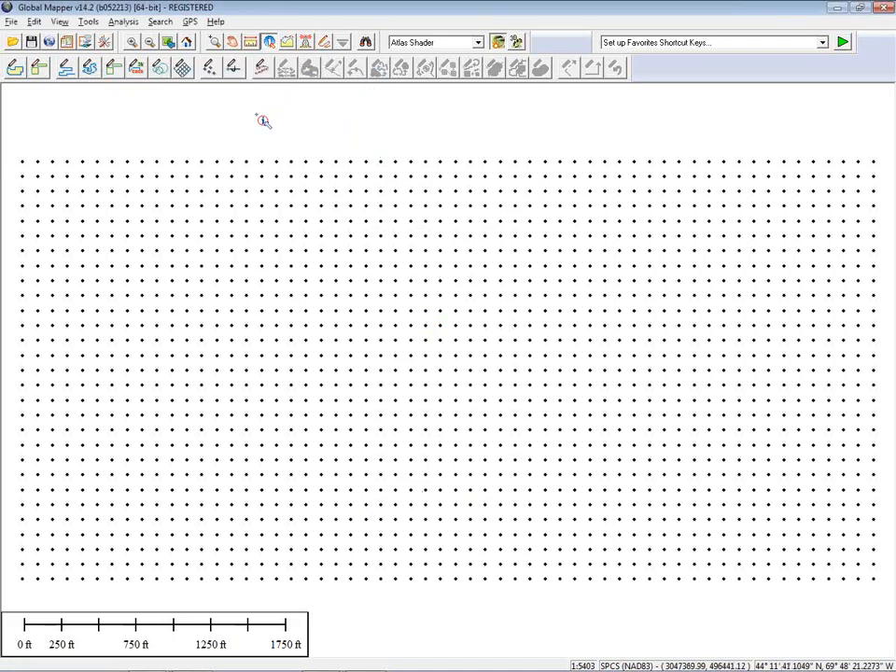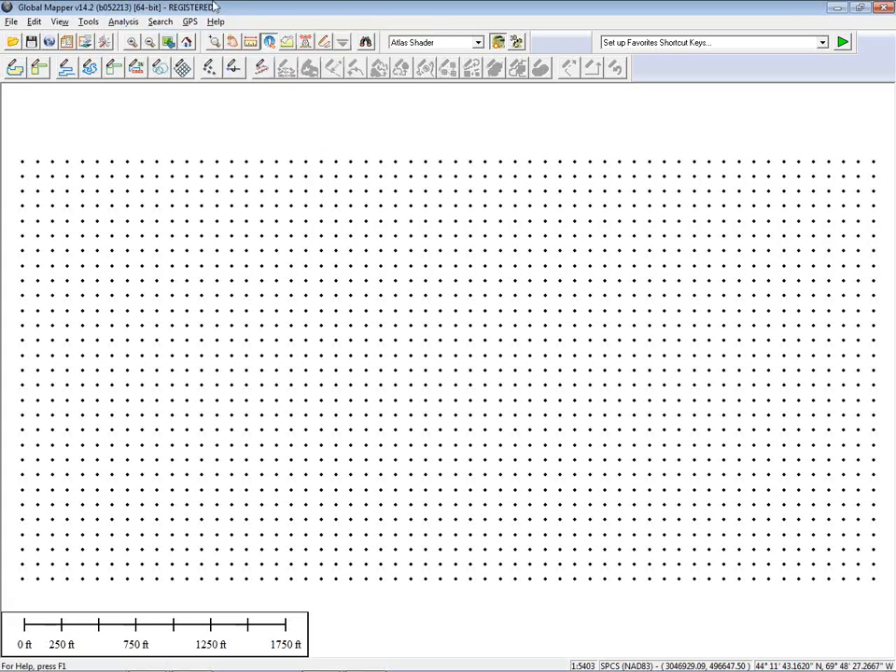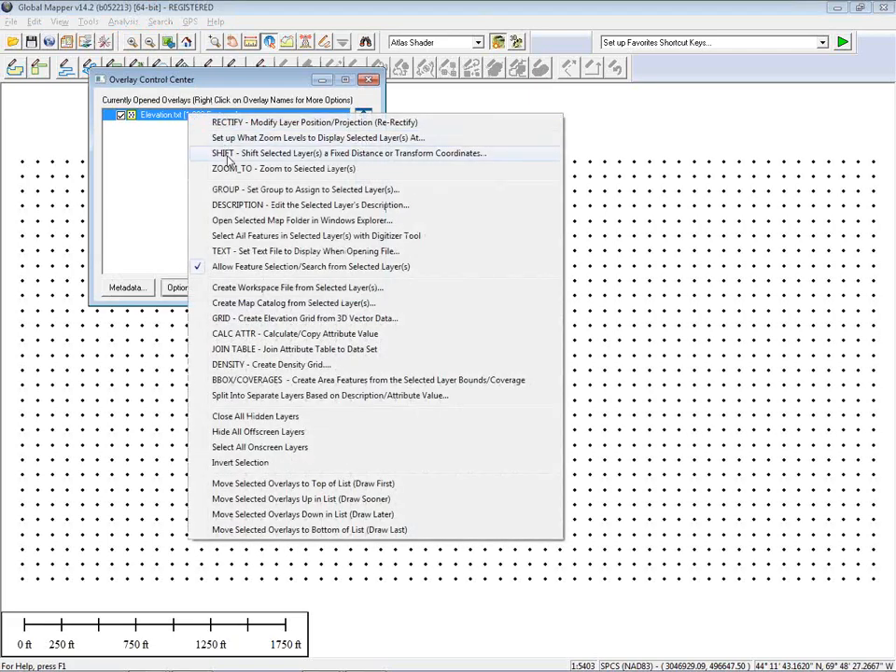So to create an elevation surface, there are actually two ways you can do this. One is from our relatively new analysis menu, where we can create an elevation grid from any loaded 3D vector data. This option would allow you to essentially generate a surface from multiple loaded files. If I had multiple text files and I wanted to create a single elevation surface, I can use this function. Or if I want to generate an elevation surface for a specific file, which in this case I've obviously only got one, I can right-click and I can choose grid. And ultimately, in my case, it will be the same end result.